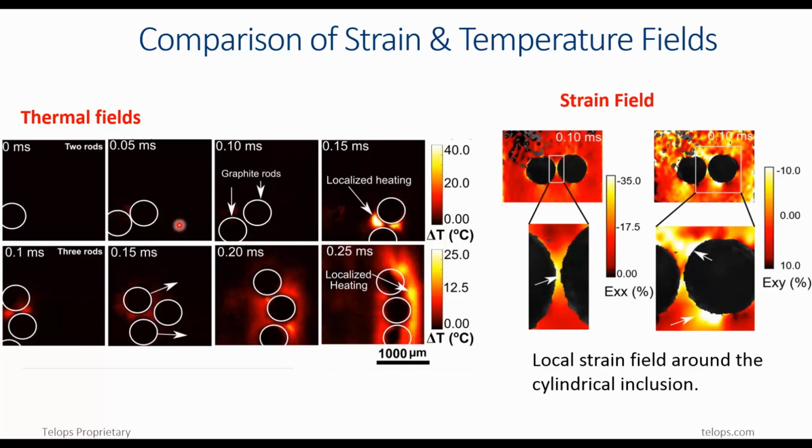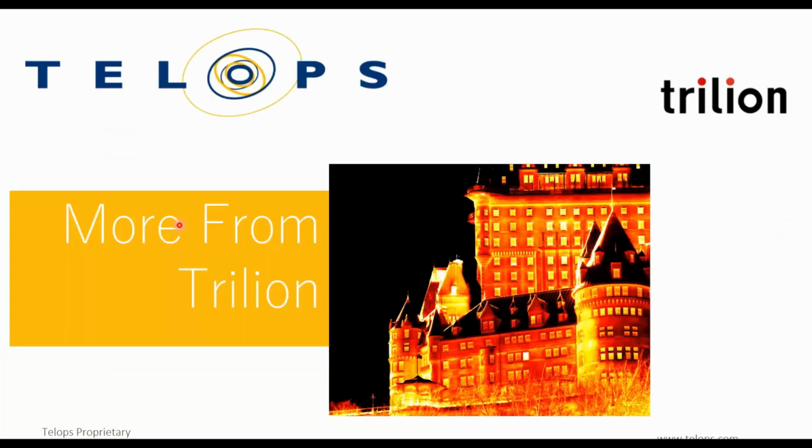So those are some examples of work we have done in collaboration with researchers and scientists. Here you can find those papers in the literature, but beside that intensive work, we have a partnership with Trilion in digital image correlation to bring you a turnkey thermography and deformation testing solution for material testing. I will stop there to hear more from Trilion and hand back the mic to Jean-Philippe.